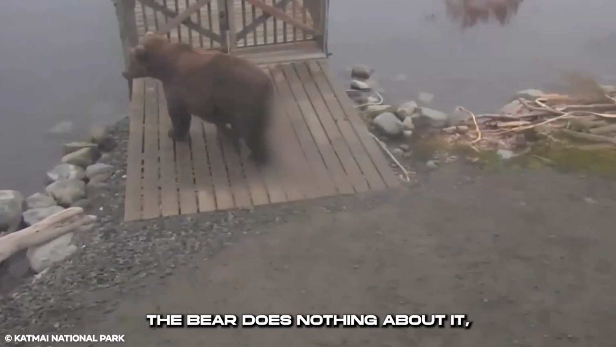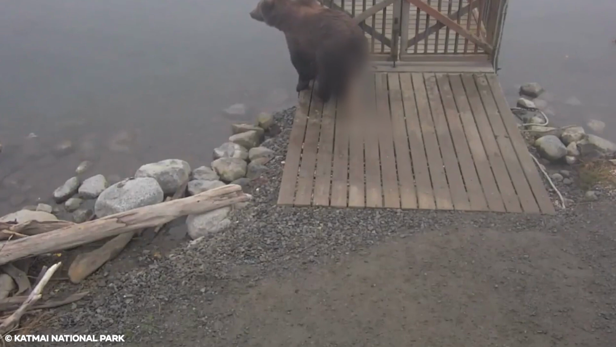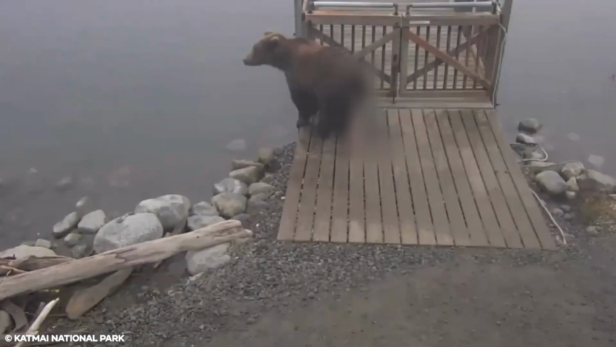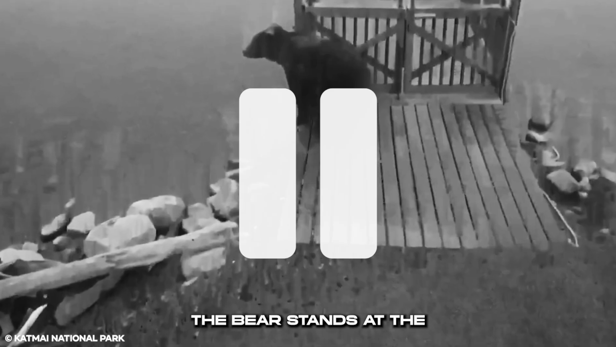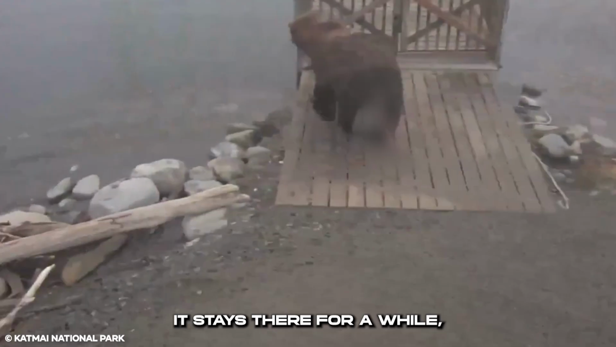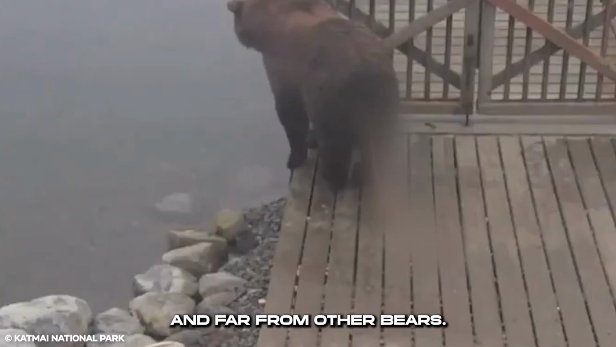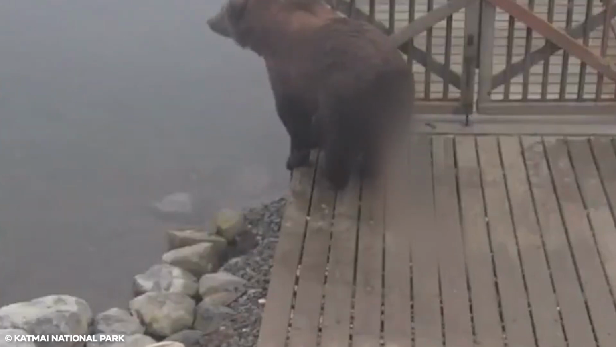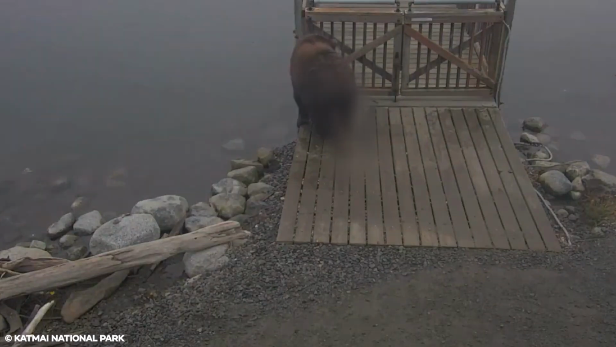The bear does nothing about it, walking towards a locked bridge. The bear stands at the edge of the wooden shaft looking out into the water. It stays there for a while, obviously sad while the thing is still in its rectum and far from other bears. Something is on its mind, but it turns back from doing it.